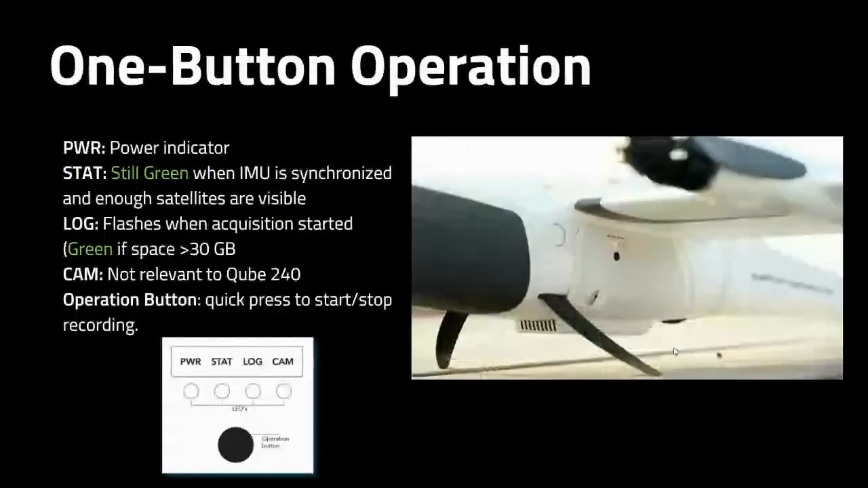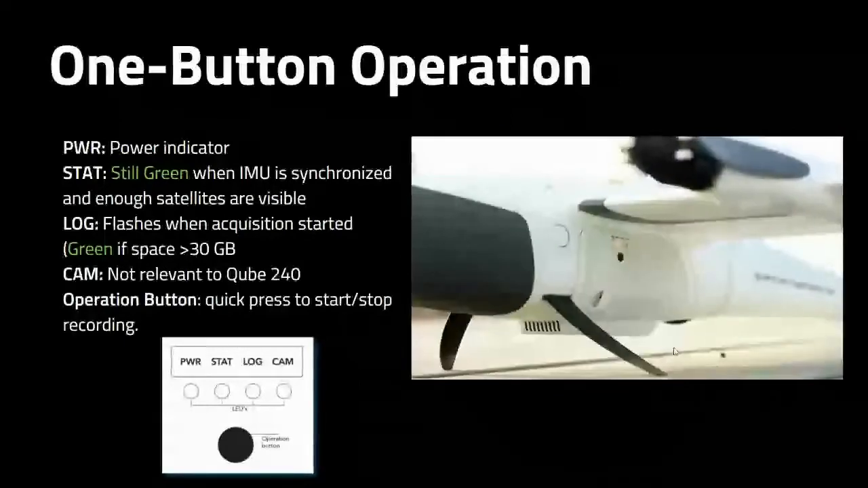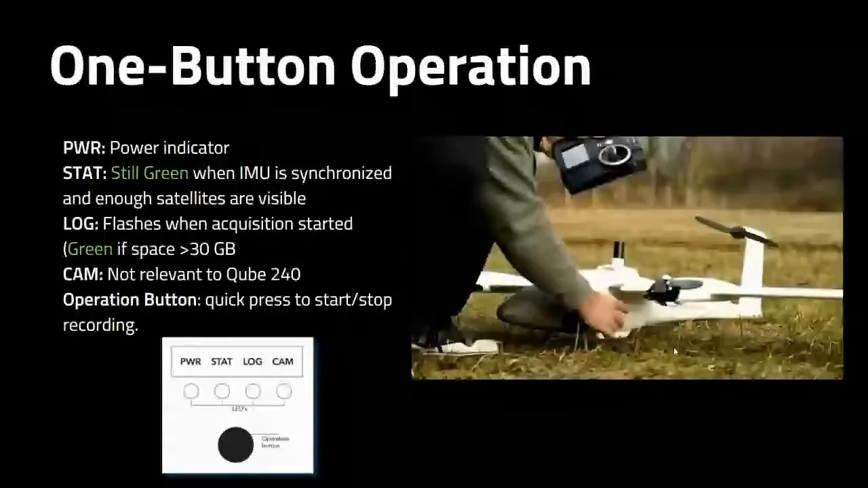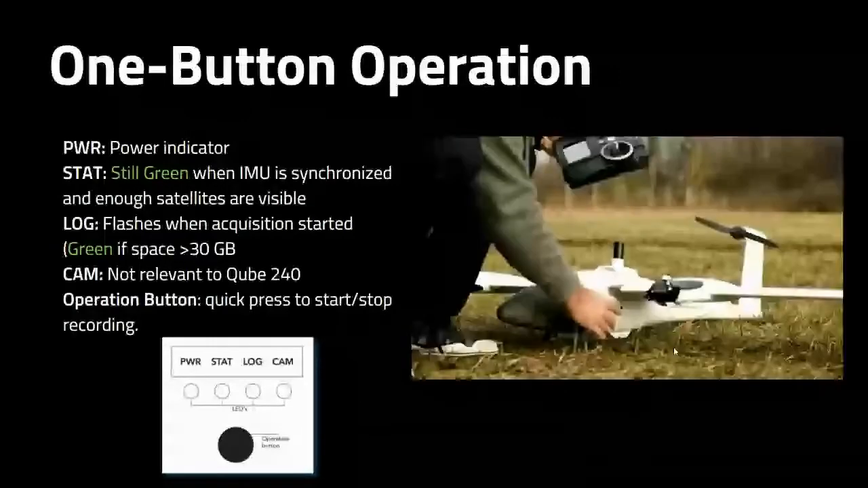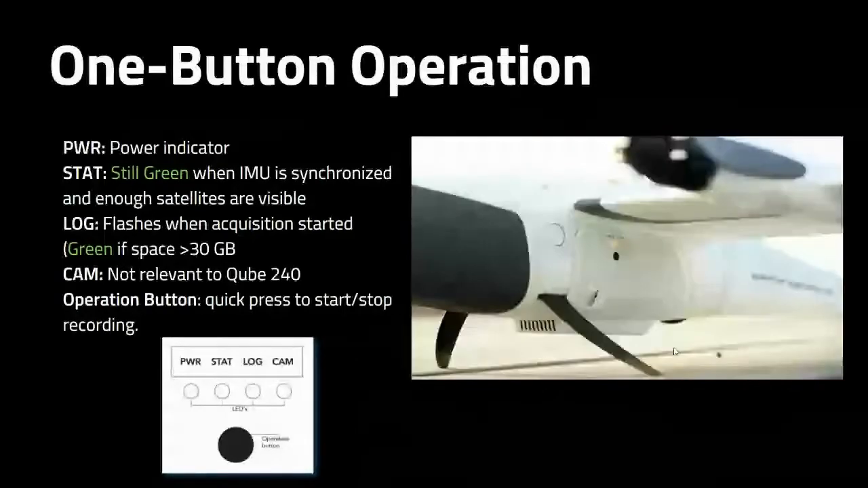So the Qube 240, because it's a self-sufficient standalone system, is powered by the Trinity itself, but the operation is completely independent from the Trinity. So it's completely self-sufficient. So we have a status light, which is going to tell us when our IMU is synchronized, and we have enough satellites visible via that Trimble antenna.